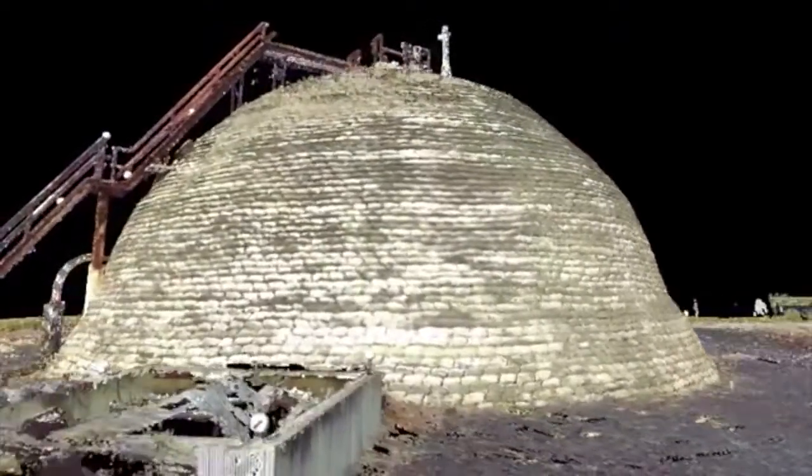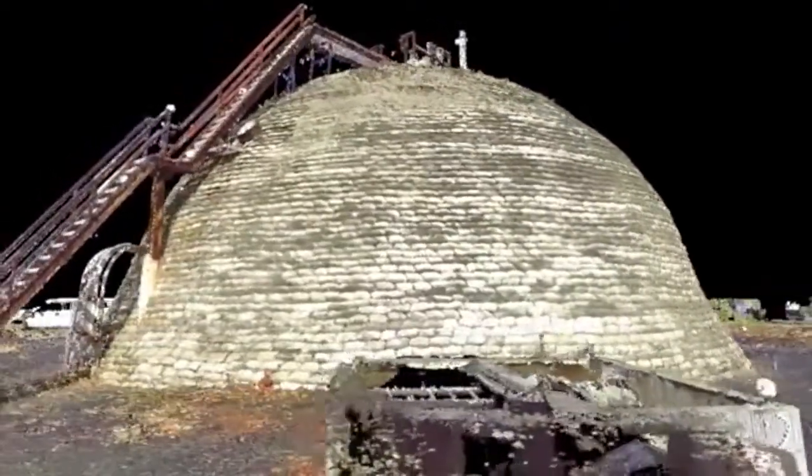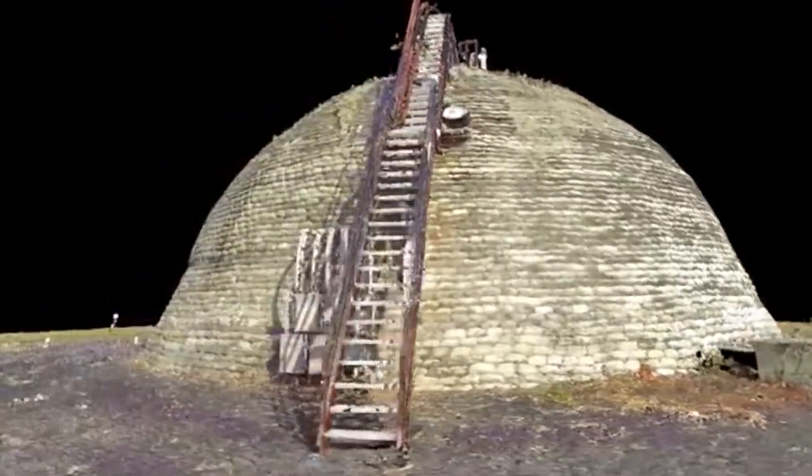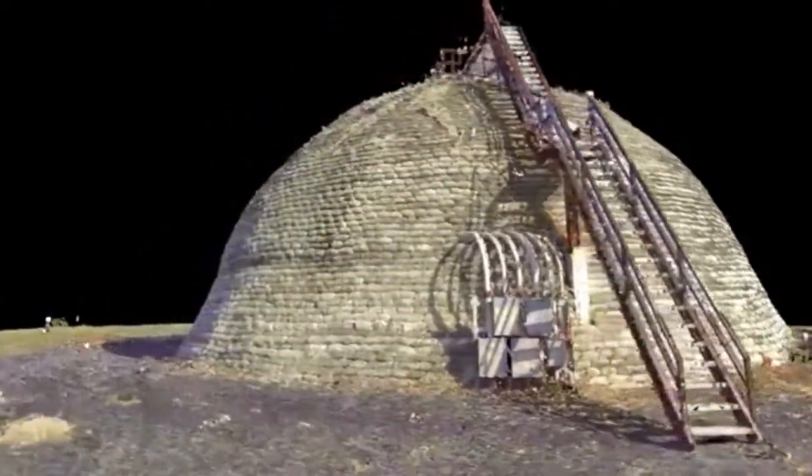The team will combine all of the media with the 3D models into a platform, creating a virtual tour of Cape Canaveral, providing a valuable tool to learn about our nation's space history.